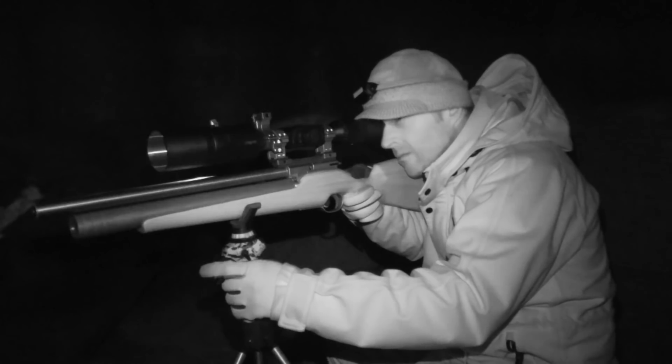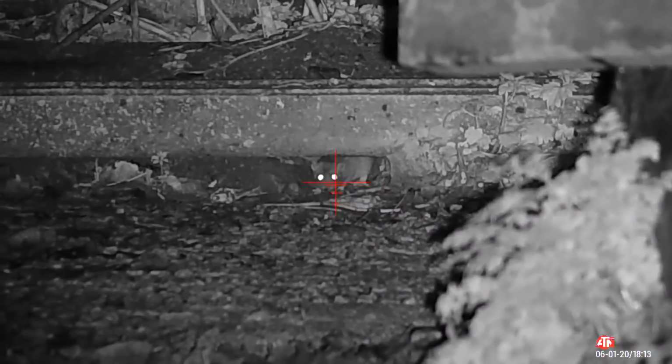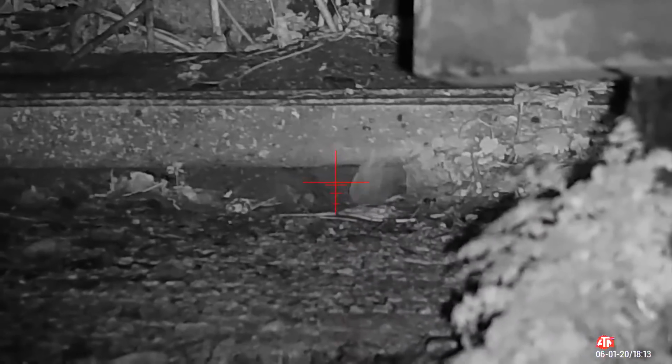Rats tend to be less fidgety when they're hiding under cover like this because it makes them feel safe. Unfortunately for this one, it doesn't hide them from night vision gear.